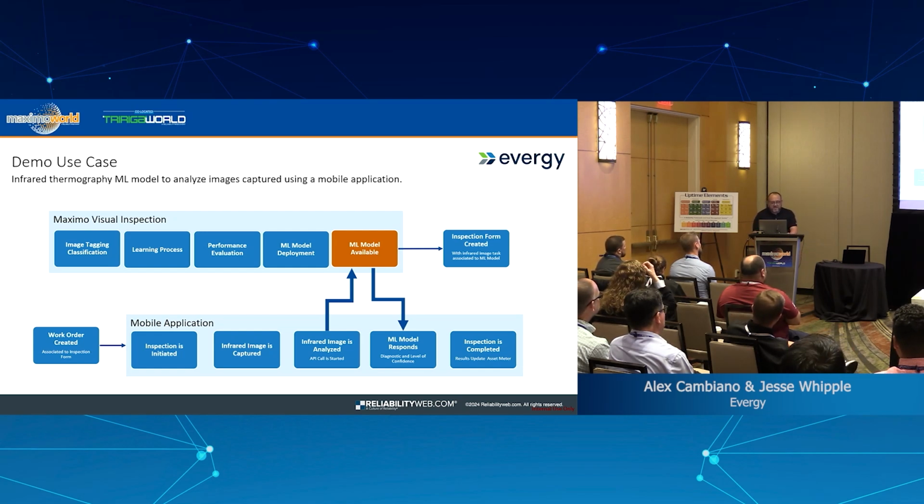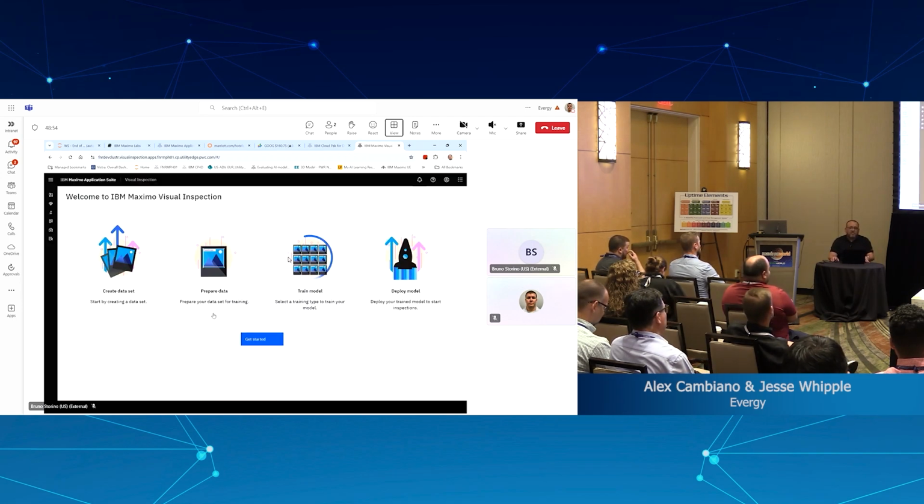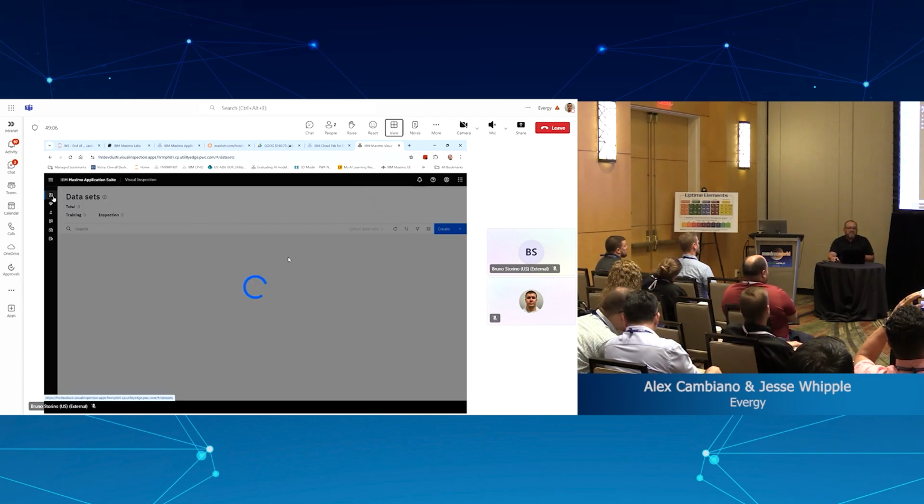Jump out of the presentation, yeah. So we need to do this. And then, okay, many of you are familiar with this. This is the Maximo Application Suite initial dashboard. And you can see here, there are many different applications, and one of them, visual inspections. So this is a little bit of a summary of what we saw: create data set, prepare data, train model, deploy model. Let's see the steps, how they work.